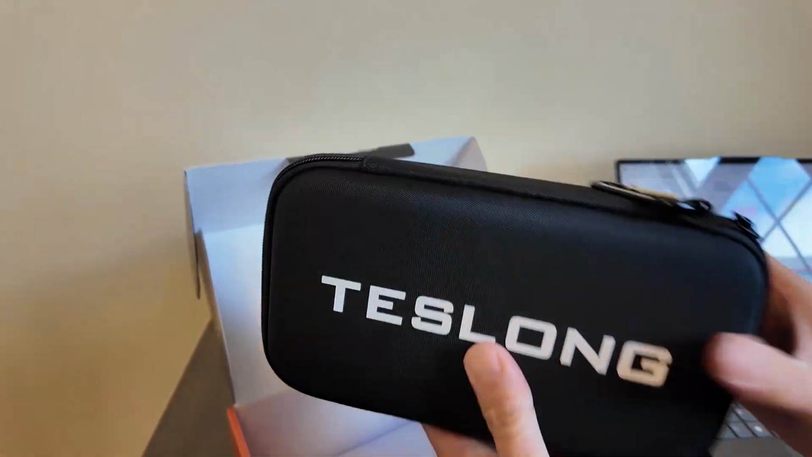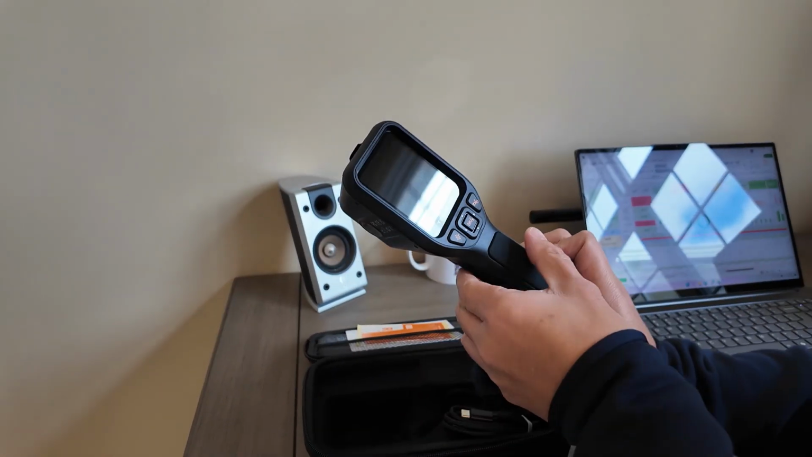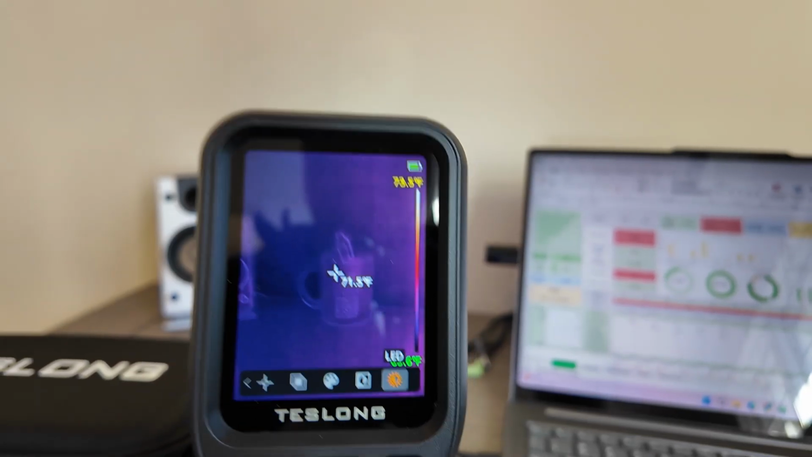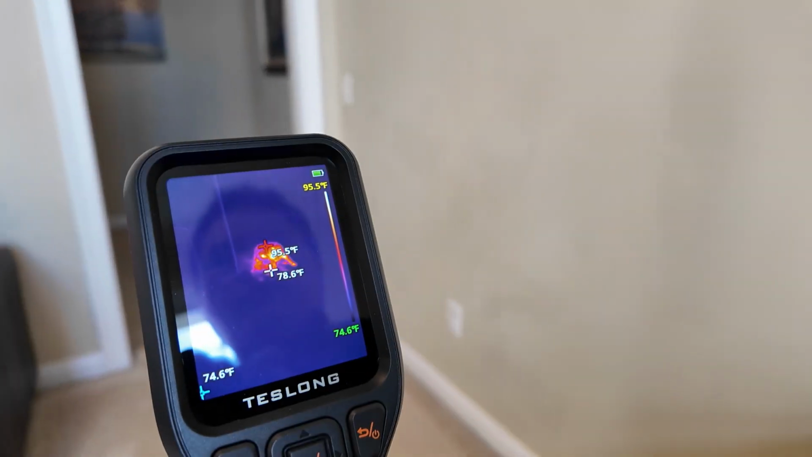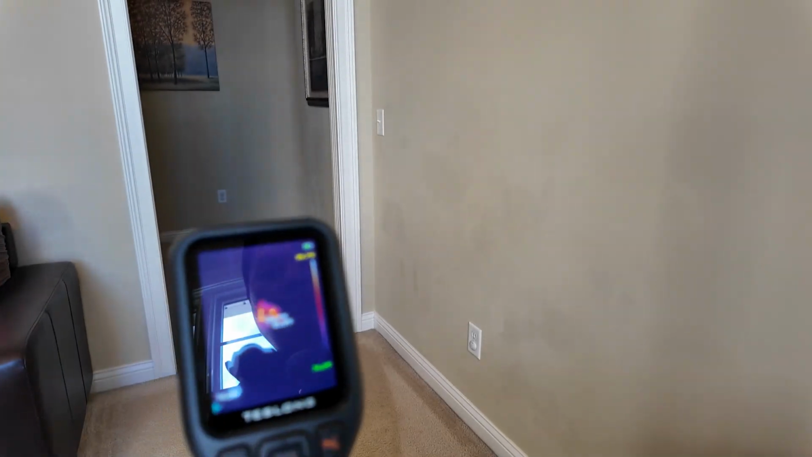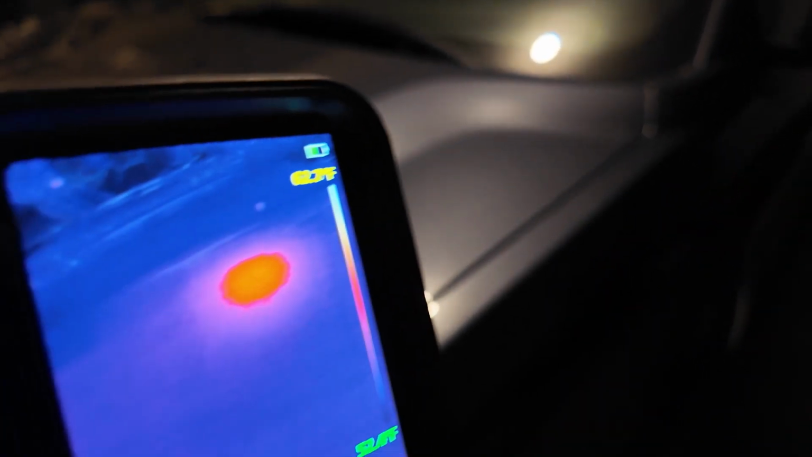But look at this, very nice. See what's in the box. Very nice. Hit LED and then it turns it on. Look at this, there is some kind of leakage up there. Wow, you can almost see his heartbeat. And you can see the camera still picks up thermal.